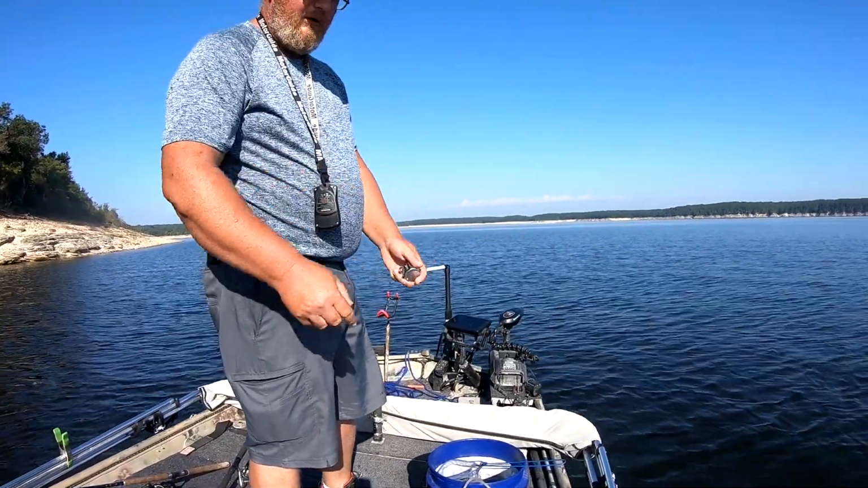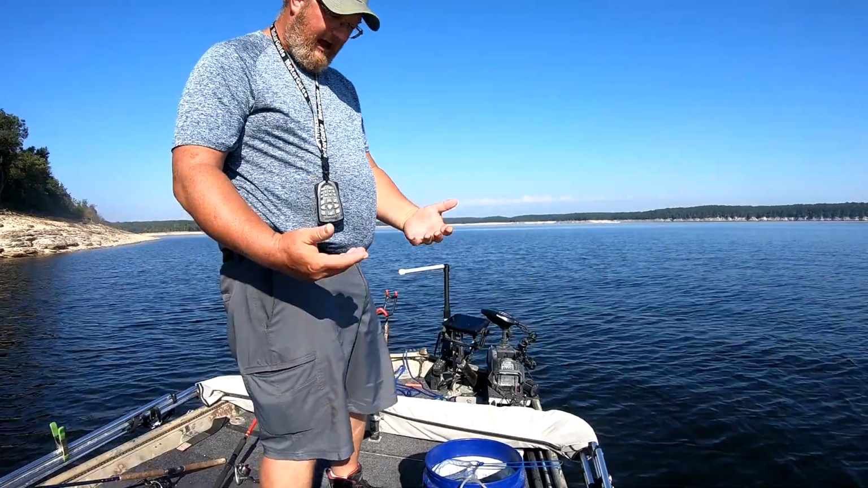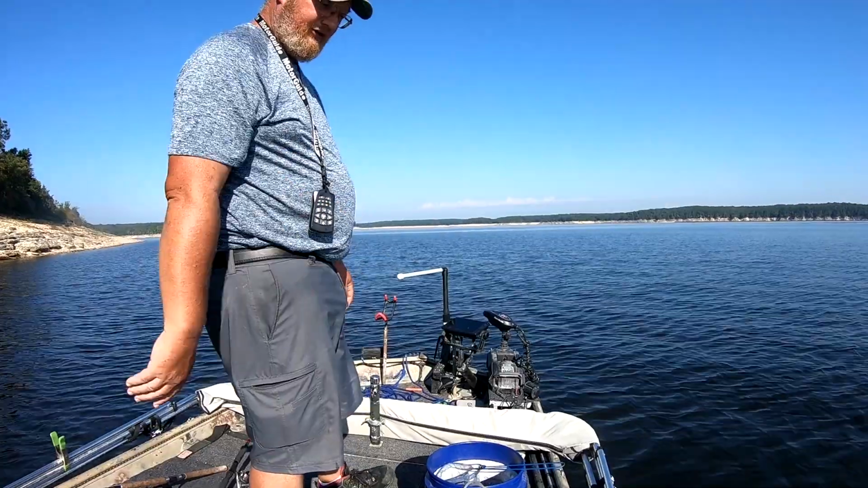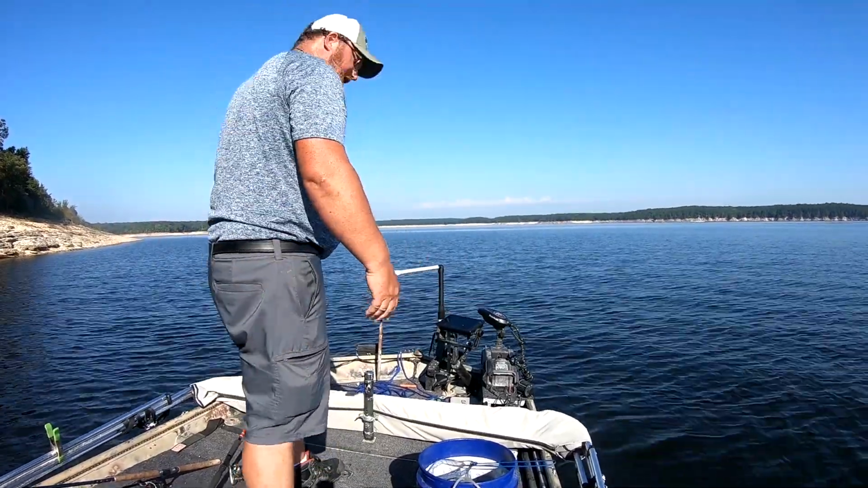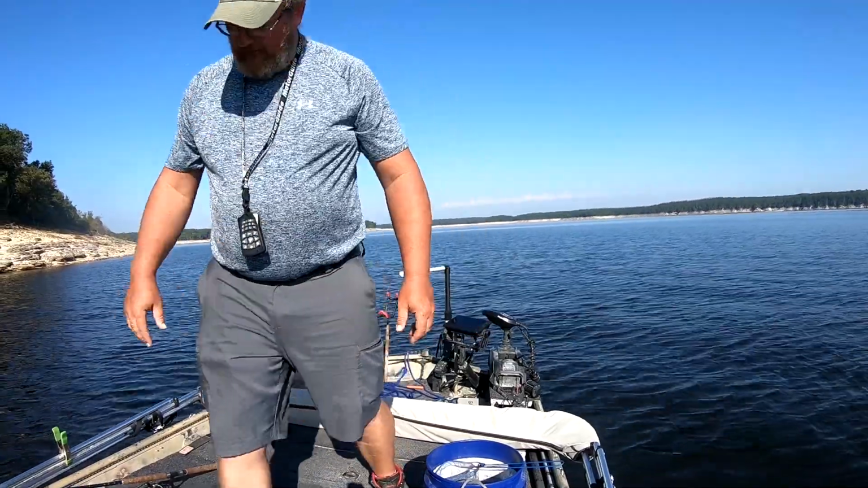That's why a lot of times when my wife's out here with me, and I catch something decent sized, I let her hold it in front of the camera. It looks 3 times bigger because she's only 5'4" and 140 pounds. So they look big when she holds them. They don't look that big when I hold them.